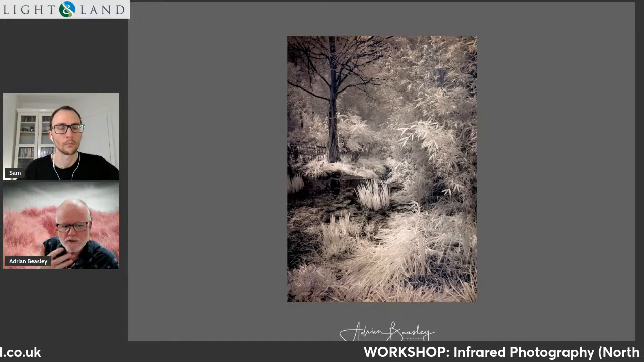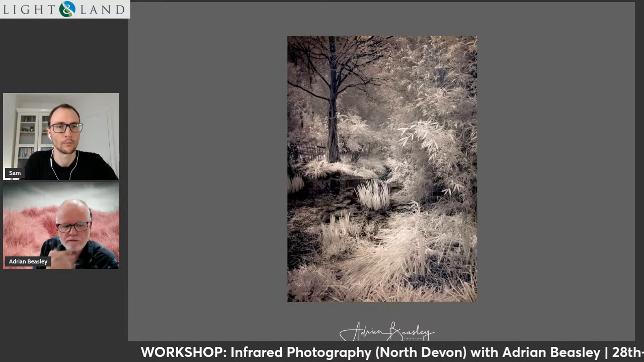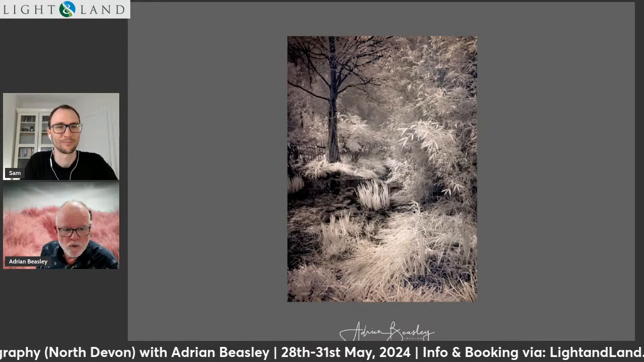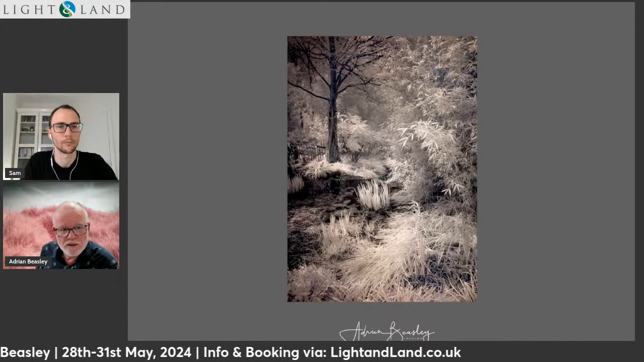The problem with an SLR is it's got this filter inside that's trying to defeat the infrared, and it's quite a strong filter. But the phones, they don't want to spend any money on that stuff. So the infrared filter that's in your phone is quite weak. That means a lot more of the infrared light will get through to the sensor, and that's why we get better results.